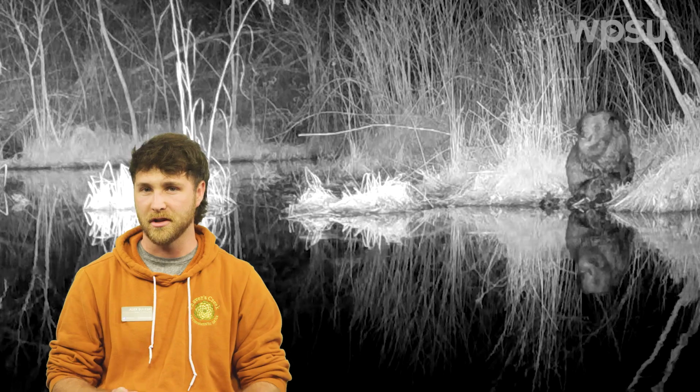Here we see one of our resident beavers using its specialized grooming claw on its hind foot to clean its fur, and they also use it to spread a specialized oil called castoreum all over themselves to give them a good waterproof coating.